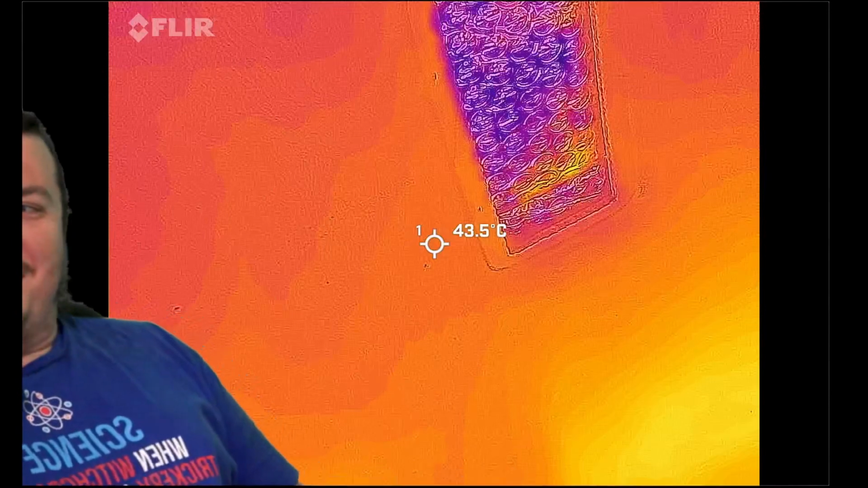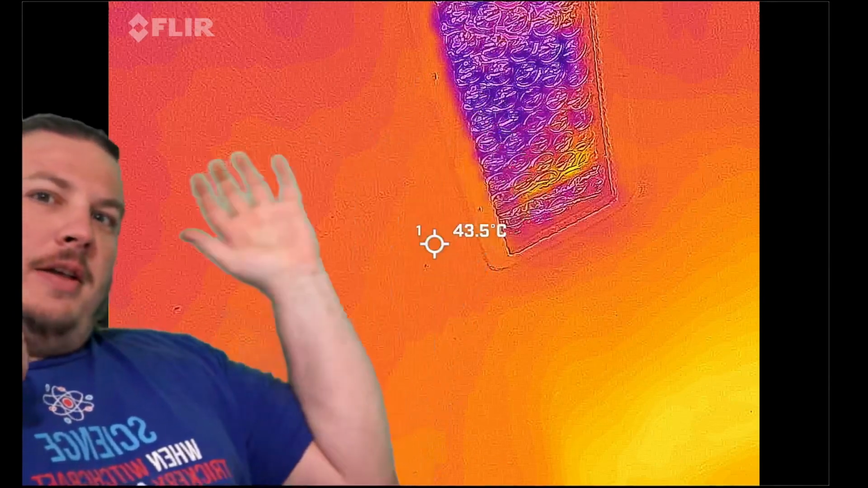Okay, here's an interesting one. So this hole right here is where the factory dome light was installed in the Civic. You can see I've gotten rid of the central dome light. I'm going to put in 2 separate rails along the outer edges, so I don't need this hole anymore. But putting the factory headliner back up, the hole's still going to be there. You can see the insulation that I installed up there.